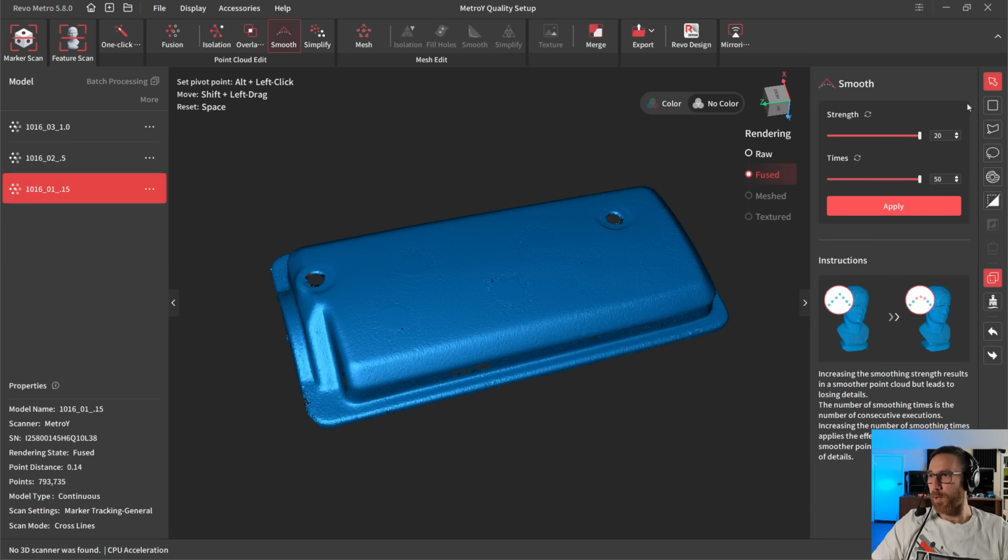So while the scan looks smoother and looks cleaner, it is probably going to be too aggressive if we're trying to replicate this part. So my suggestion is always to have the strength value lower and have the number of times that you iterate through higher, because it'll do a better job at preserving those corners. But if you just go all the way to the right with both of these sliders, it's going to be most of the time too aggressive for mechanical type parts.